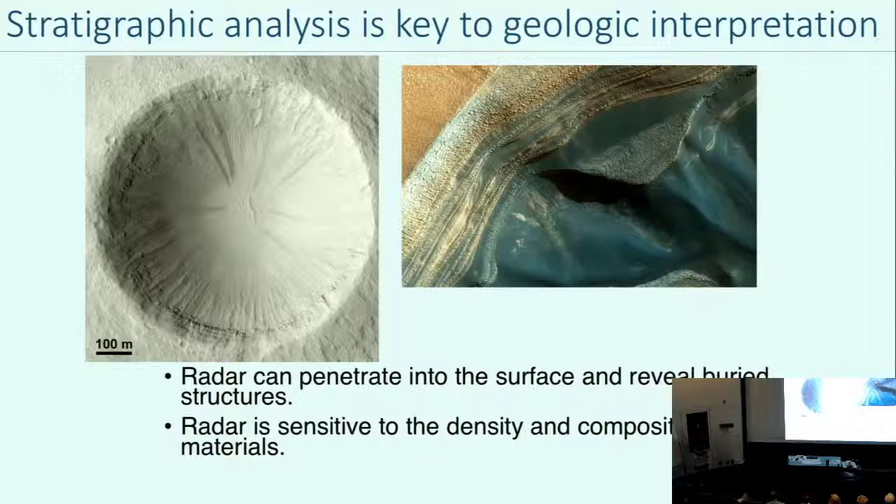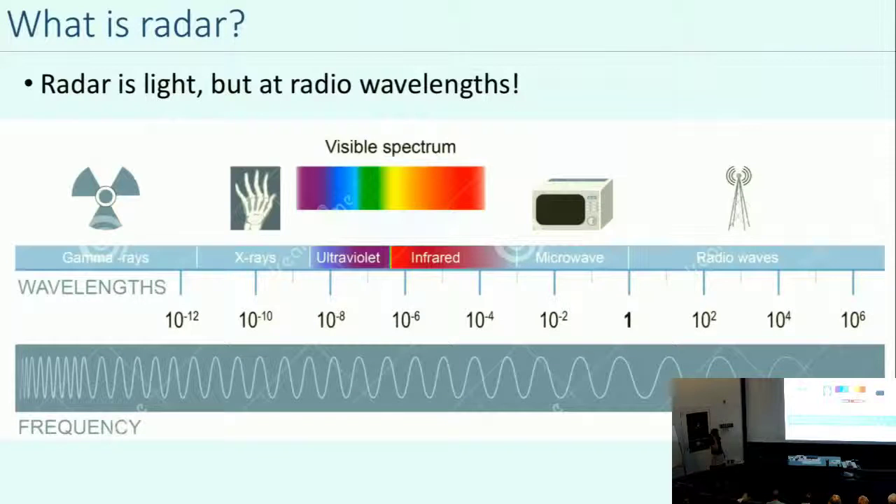So if you just use optical images, and these are some of the images from the HiRISE camera, you can see evidence for layering, like in crater walls. This is one of the polar ice caps of Mars, and you can see layering there. But the advantage of radar is that it's long wavelengths that can penetrate into the surface, and you can reveal buried structures. So you're not limited to just what you see on the surface. You can actually see into the subsurface. And then also radar is sensitive to the density and composition of materials, but in a different way than spectroscopy. And so sometimes with the radar, we can understand something about the composition of the materials it's going through. So stratigraphy is really, I think, the main reason that we're interested in radars at Mars.